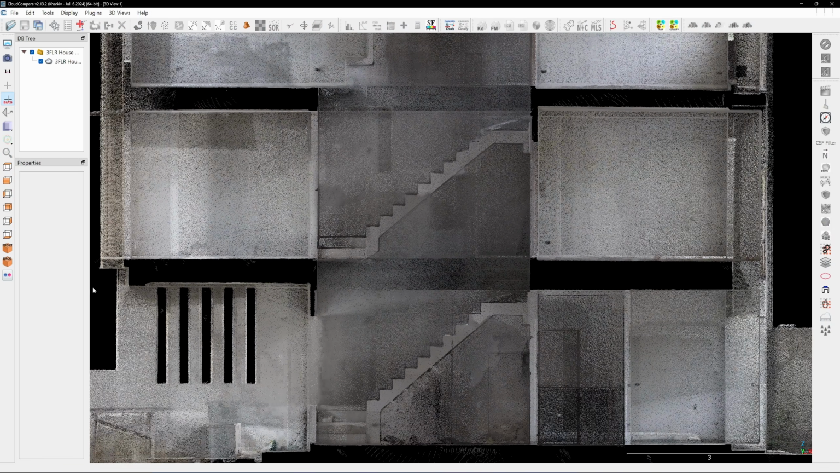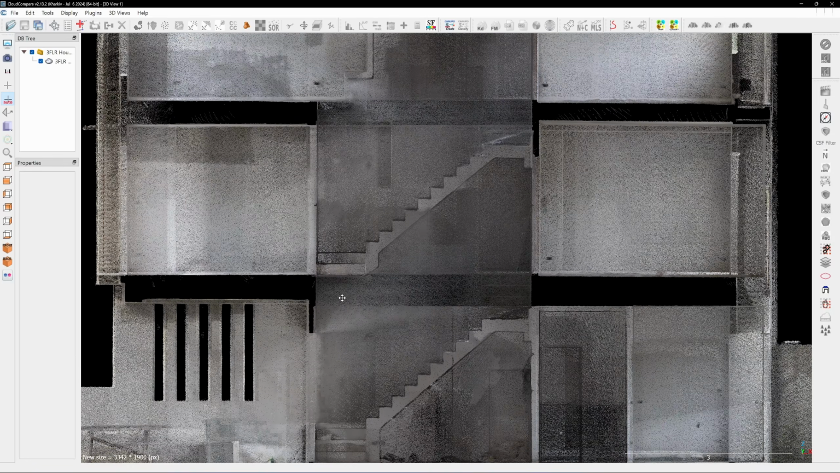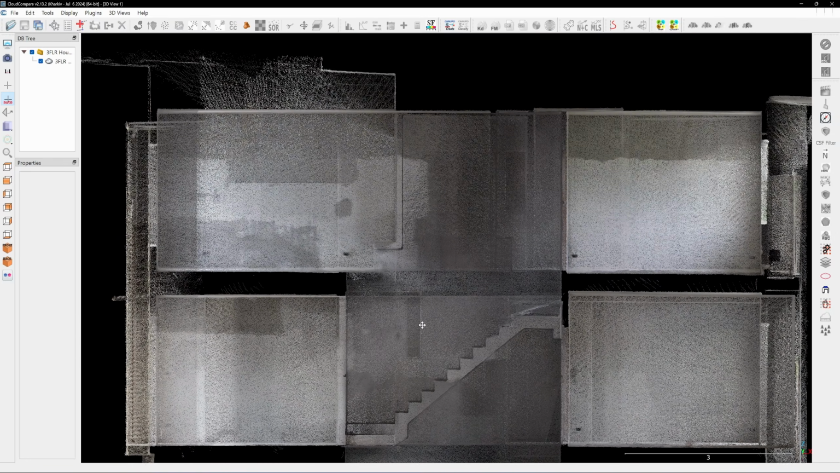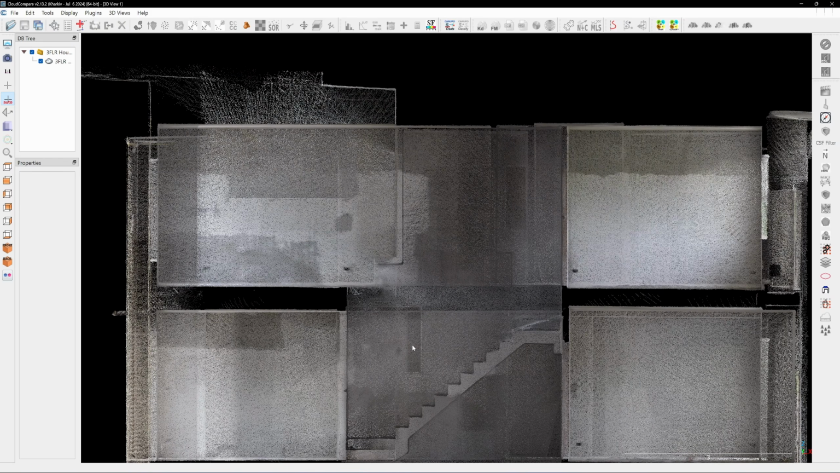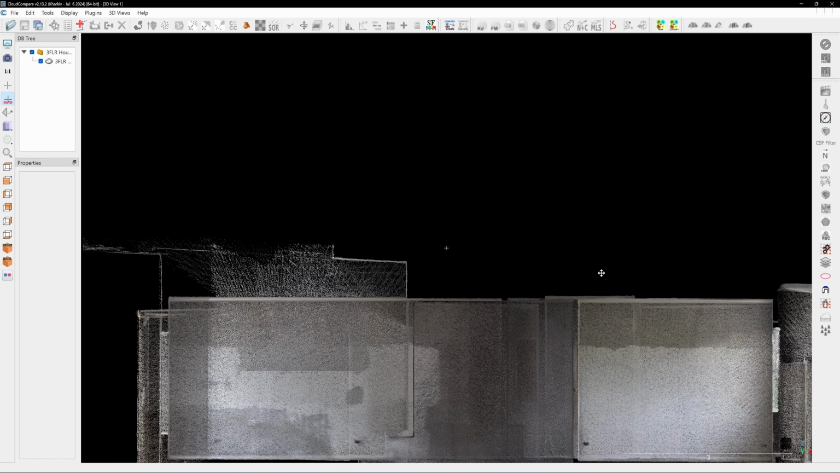I align the first floor level with the bottom edge of the window on the screen. When moving up to the second floor, a visible gap appears, showing that the second floor is not level. Moving up to the third floor, the gap is slightly wider than on the second floor, and the third floor is also not level along the length of the building.